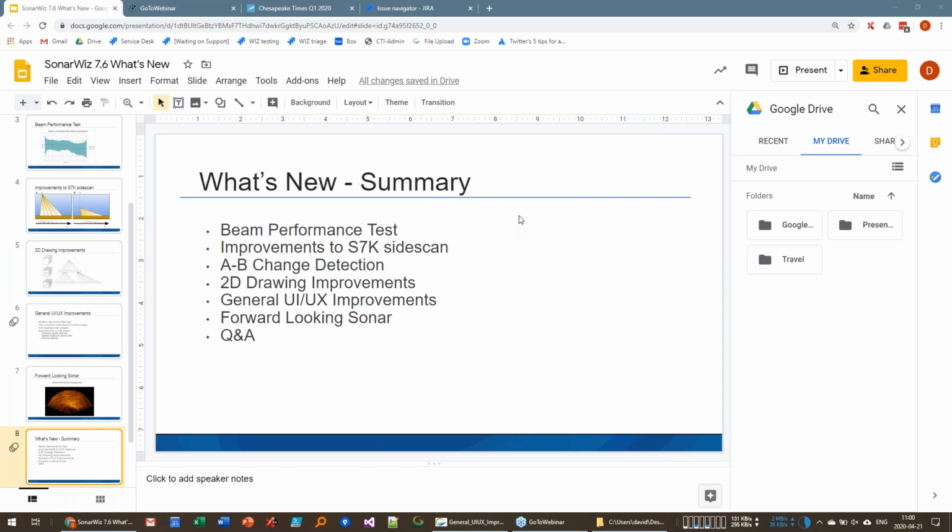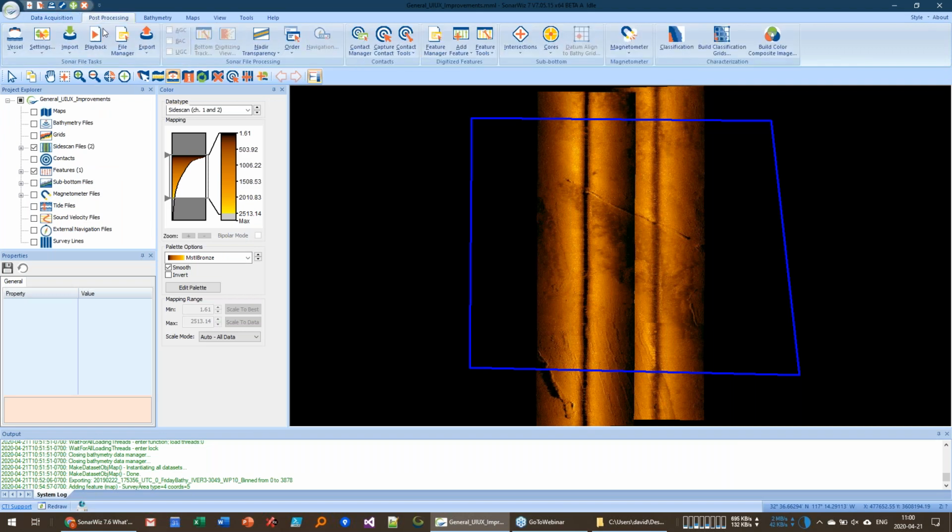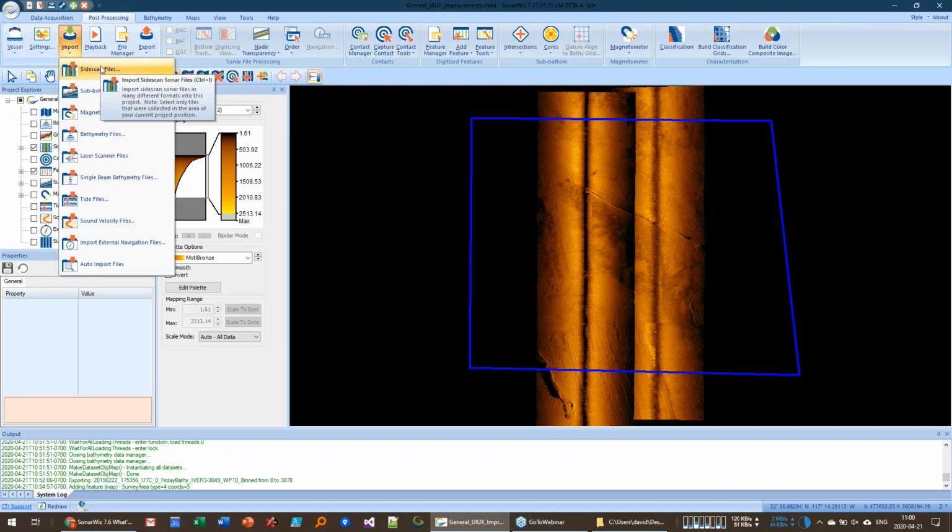You would import the multibeam data under the Sonar post-processing import, and there are two different ways to import multibeam data now, and it depends on if you have a side scan license and a multibeam license. If you have the side scan only license, you import it here, and this extracts the imagery but not the bathymetry. And if you want both the imagery and the bathymetry, you would pull it in this way.